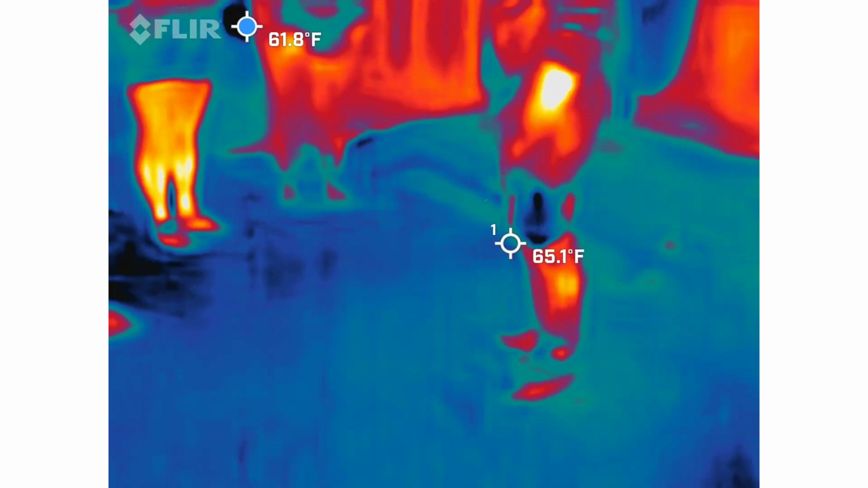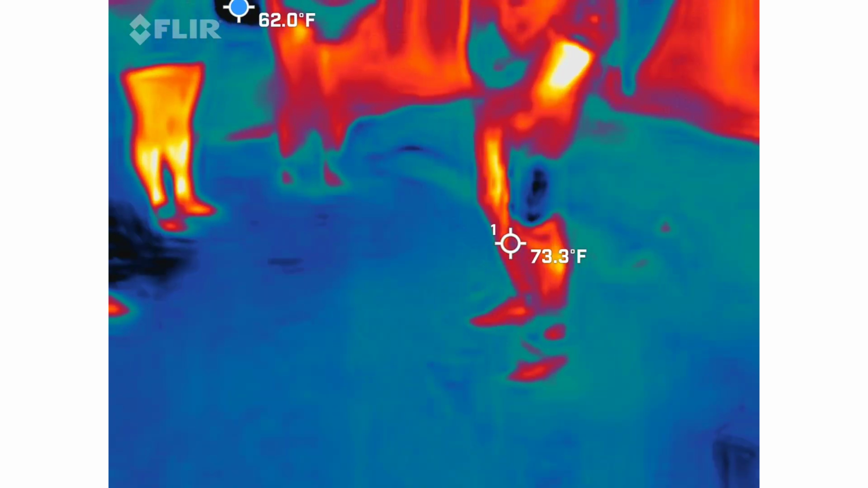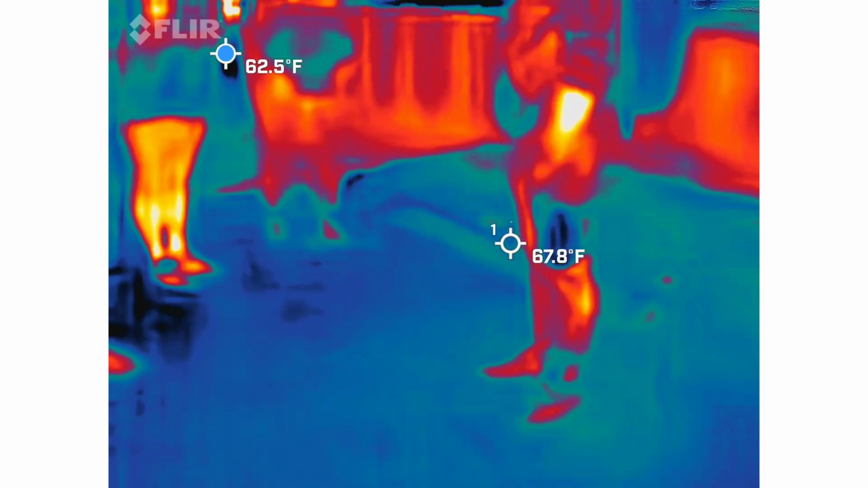Anyway, sorry. My mind will go off on tangents, guys. You've got to rein me back in. But anyway, where were we? Green card, right? So she was right. Dad didn't die right away.